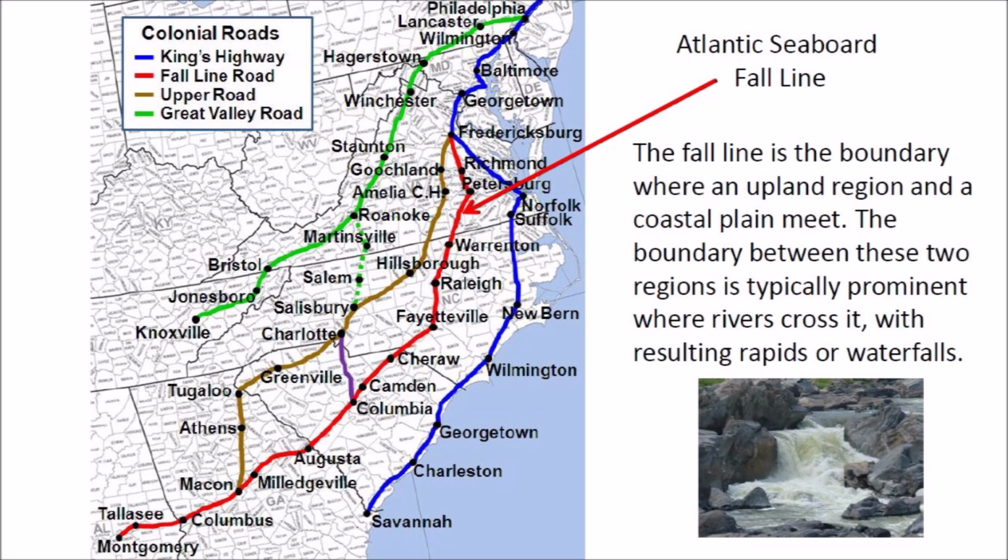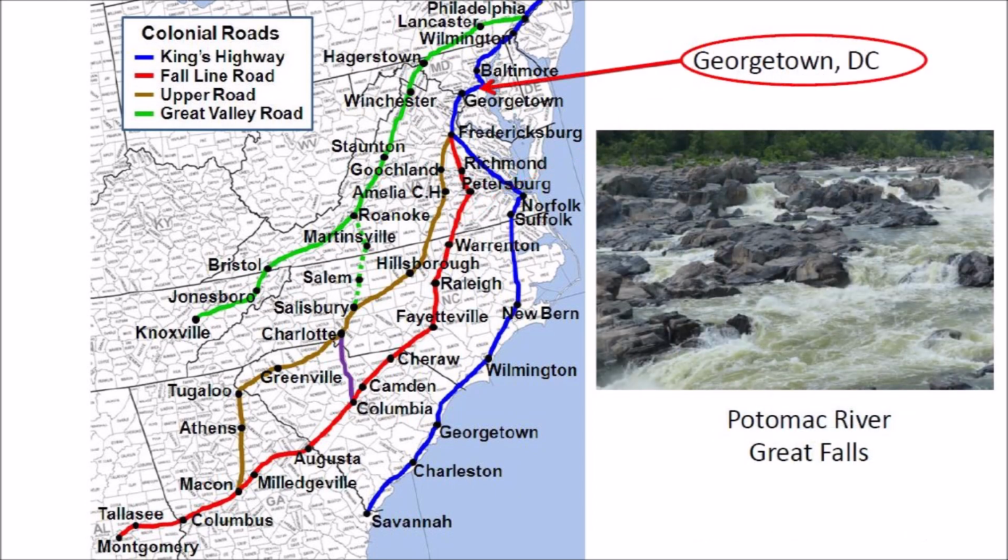Water transportation was the cheapest and most reliable method of moving goods and people in the early years of the country's development, so it was natural that areas near fall lines and rivers often became population centers. During the colonial era of the United States, the fall line was generally the head of navigation on rivers due to the rapids or waterfalls and the necessary portage around them.